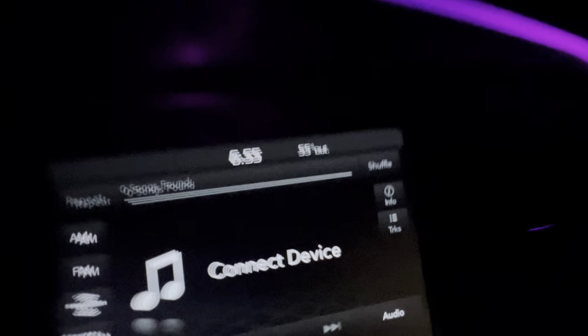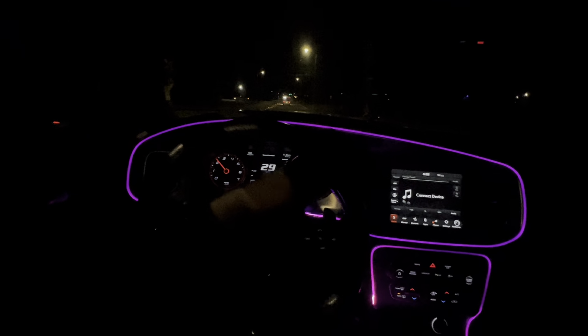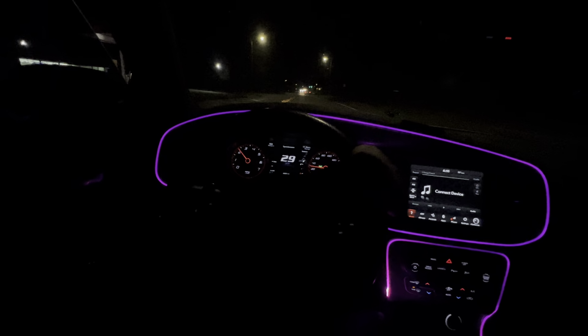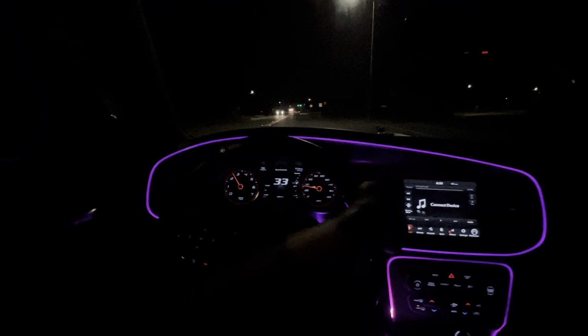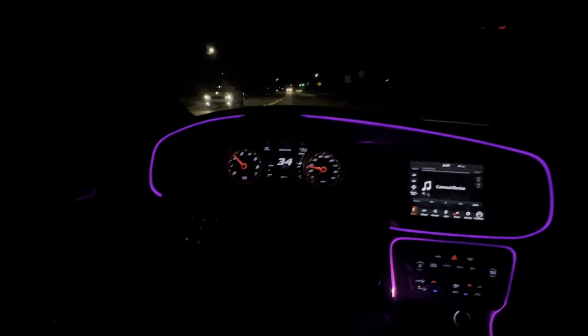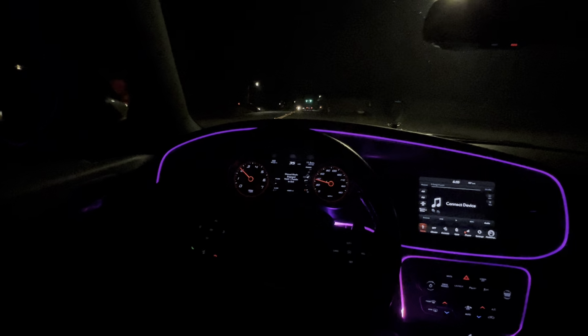It's a little nippy outside, bro. 55 degrees. But y'all see we got the ambient lighting going on for the nighttime POV drive. I didn't have it on, but I only turned it on for the video, to give y'all a better visual.